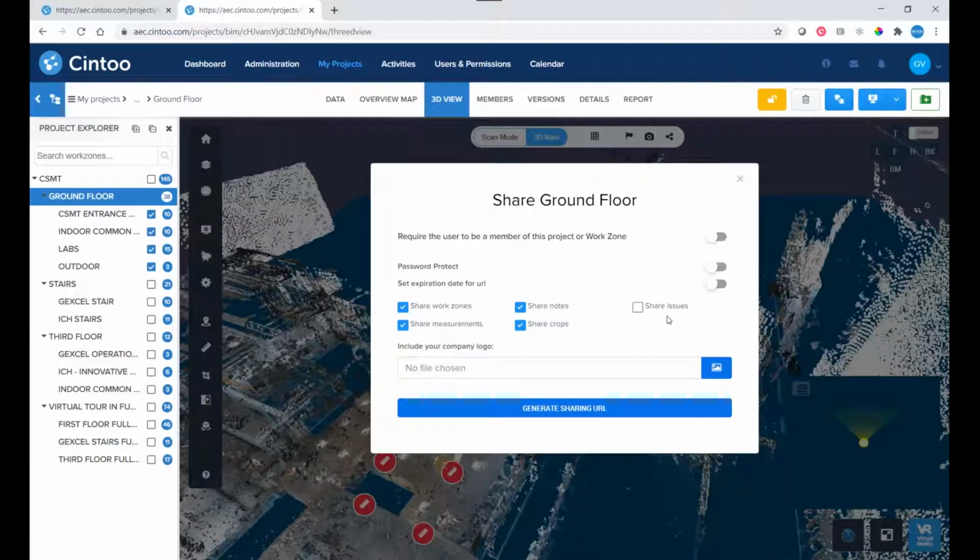Okay, so you are not obliged to share all your project, but you can share the zone that you desire. And furthermore, you can decide whether to share only the zone or also the measurements and the notes. And of course, you also have different levels in terms of sharing possibilities.